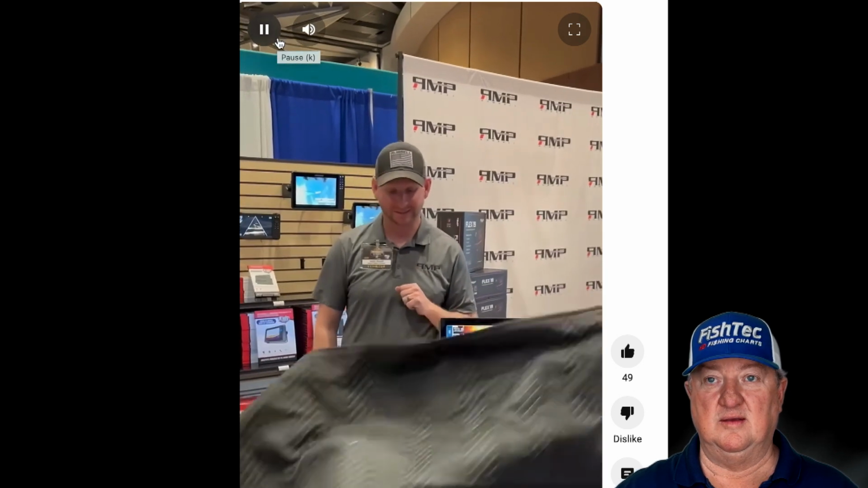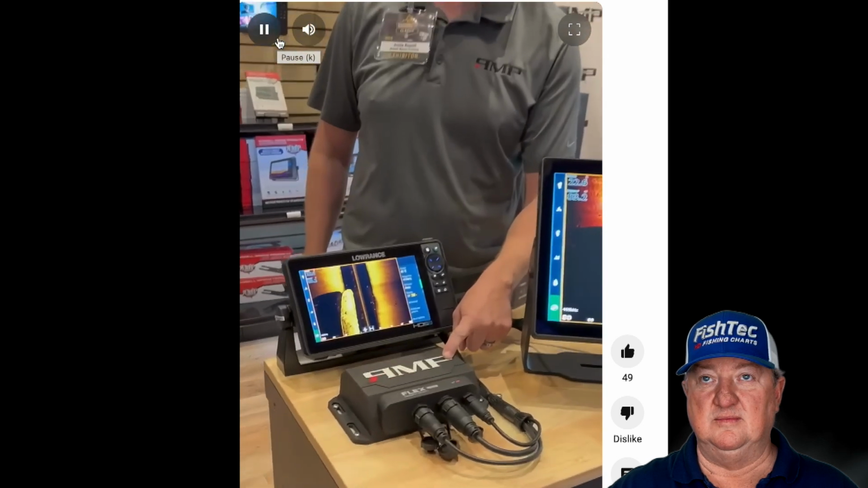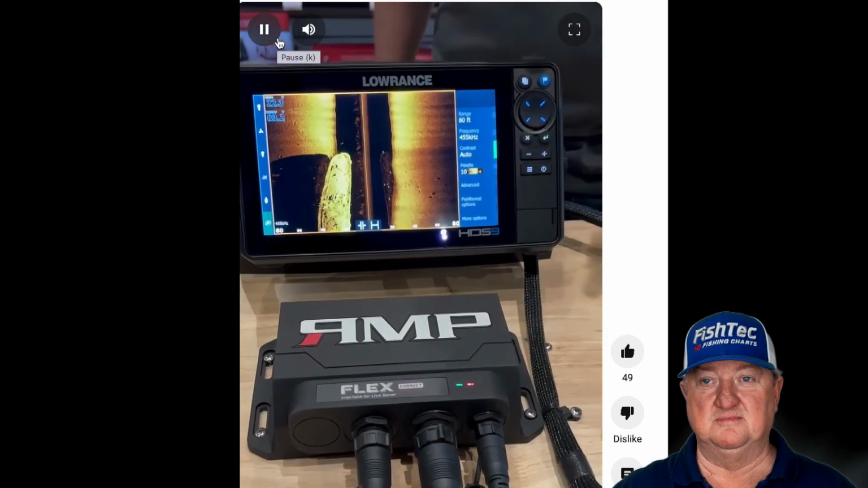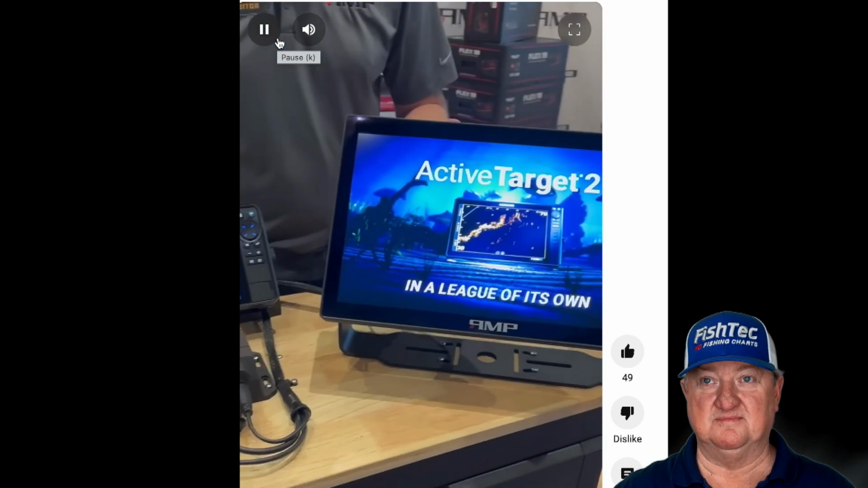Brand new product. You guys have asked for it. We listened. Without further ado, here we go. All right, guys, this is the RMP's Flex Connect. This Connect module allows you to connect your Lowrance unit to our Flex 19. Bigger is better. This happens to be a 9-inch Pro unit.